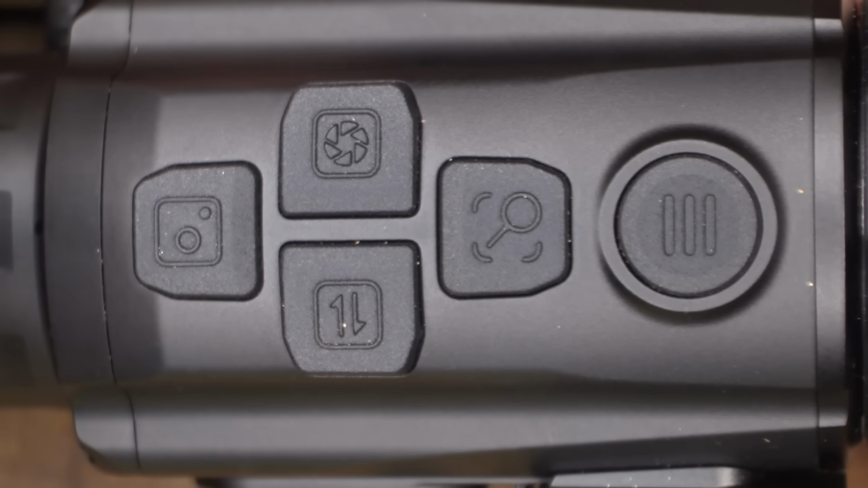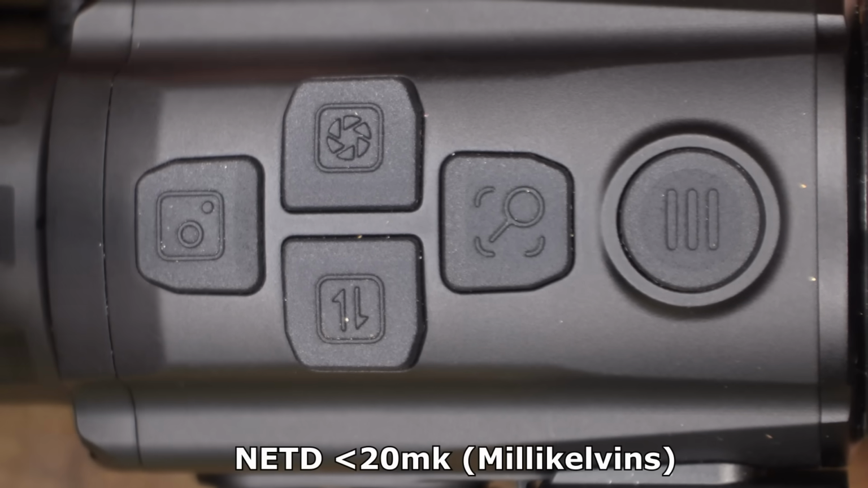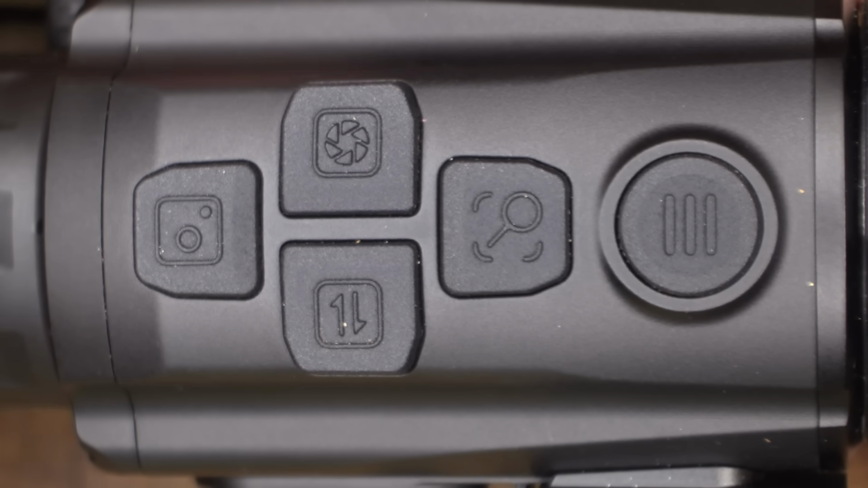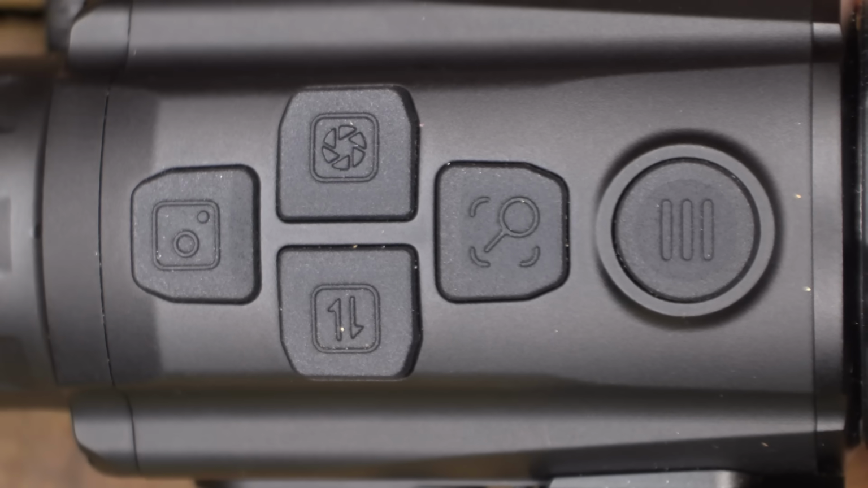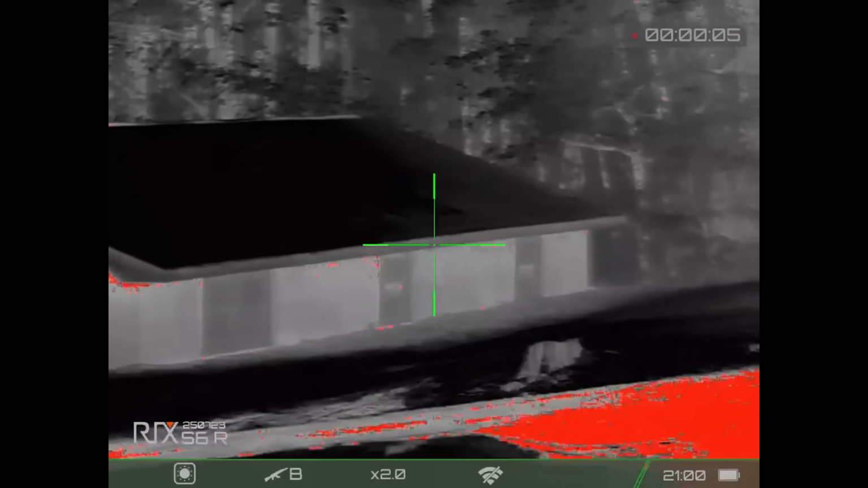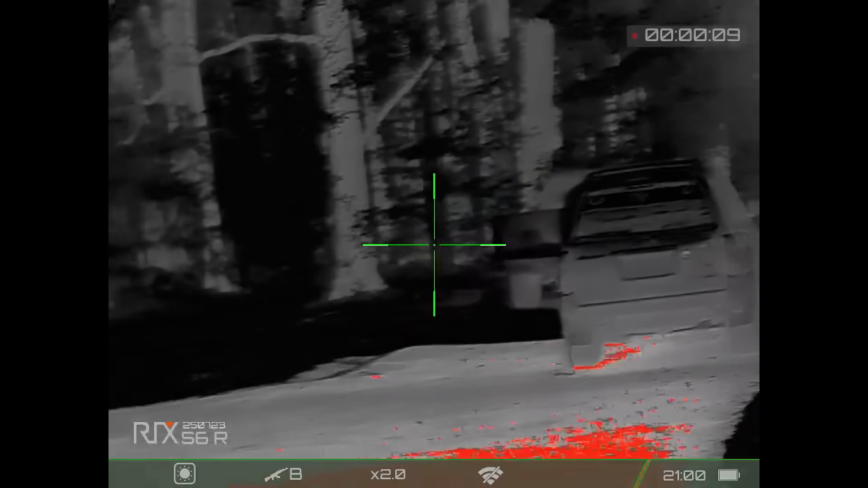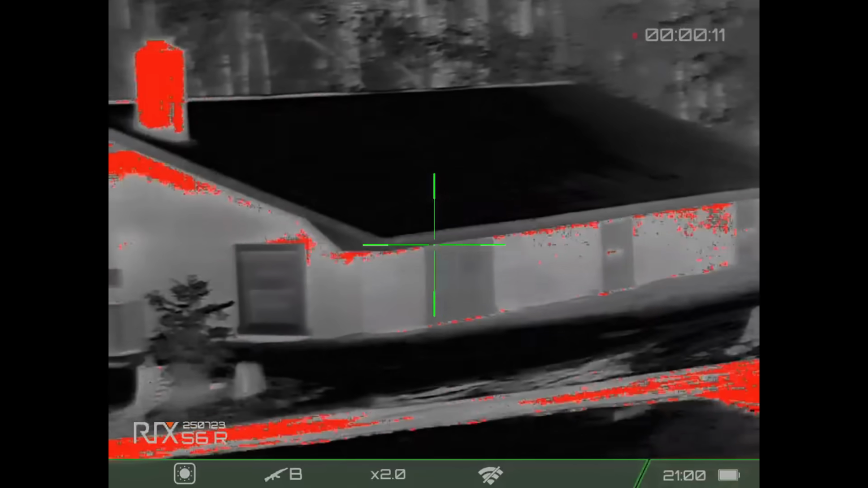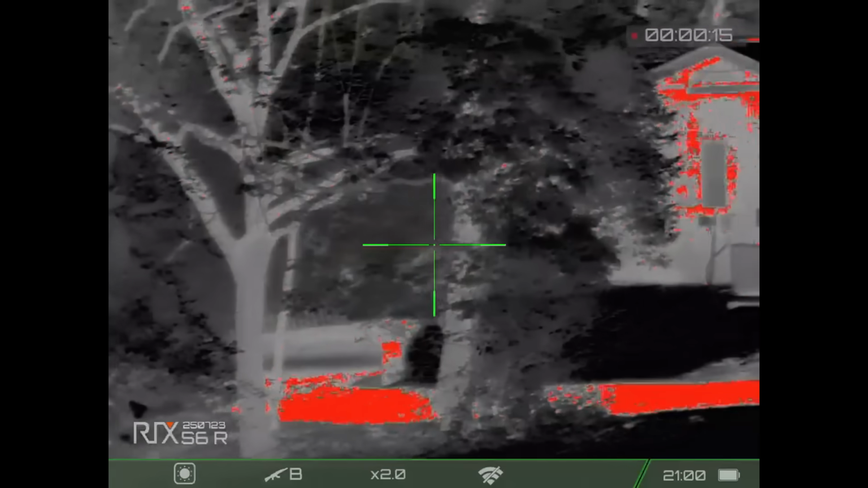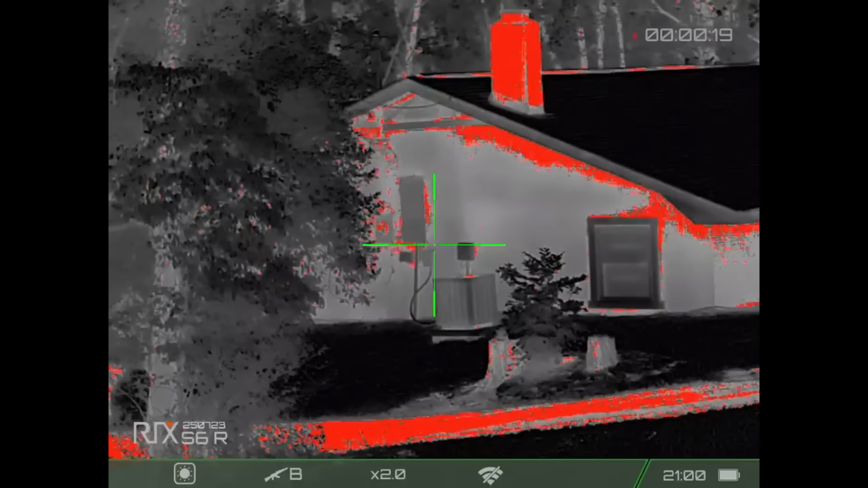But one of the things about the image quality is this has the NETD 20 millikelvins. Now, that's pretty good. The lower the millikelvins, the better. And the NETD stands for Noise Equivalent Temperature Difference. So it will actually adjust to slight variations in the temperature. And that's where your thermal comes in, because it is based on temperature. And so even if it's raining, you're having bad weather, this is going to be able to make the adjustments for you to be able to find what you're looking for.